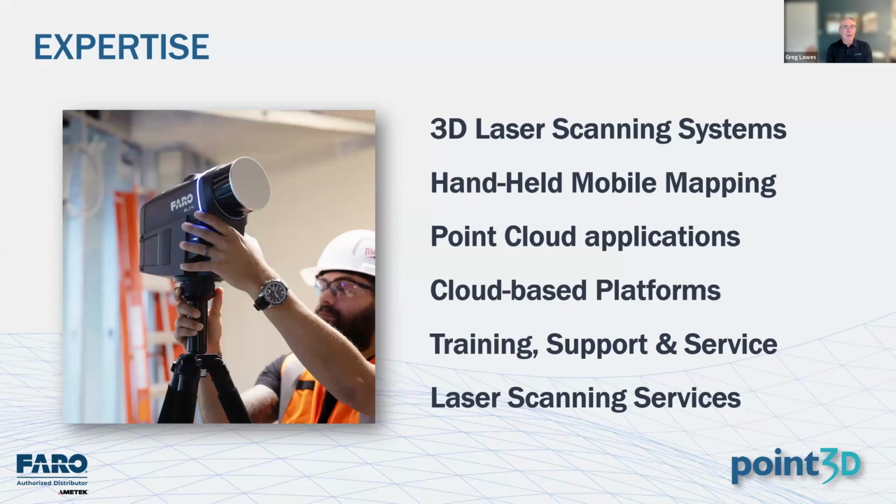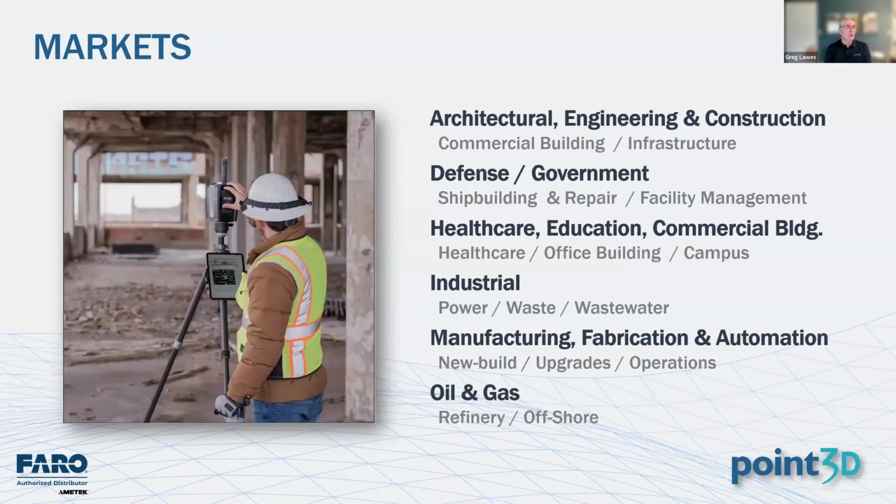We sell handheld mobile imaging and tripod-based laser scanning, all the systems that David highlighted as he was going through the hardware. As part of the sales, we provide pre-sales and post-sale support, training, consulting, and advanced services like data processing. Next. We bring our expertise to a range of markets, from AEC to commercial building, infrastructure, industrial, and manufacturing. Next.